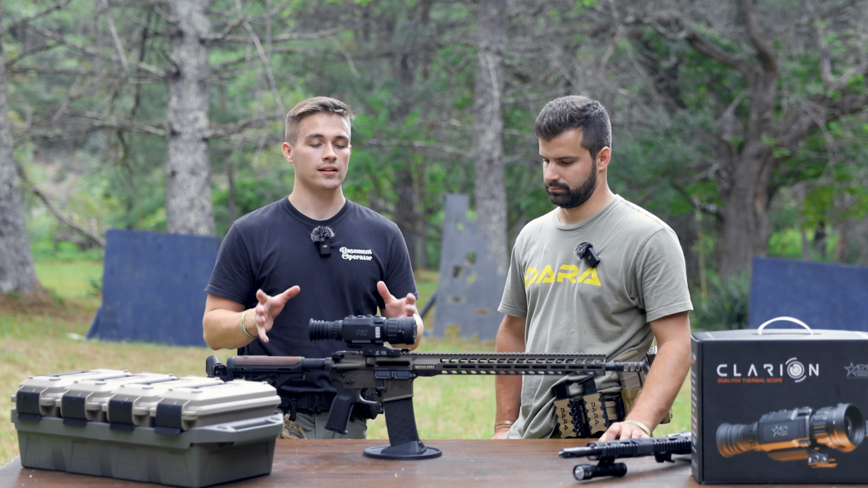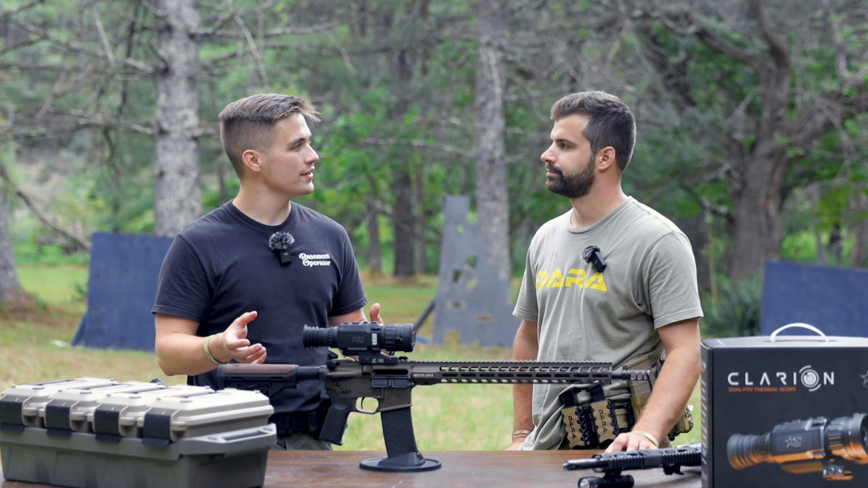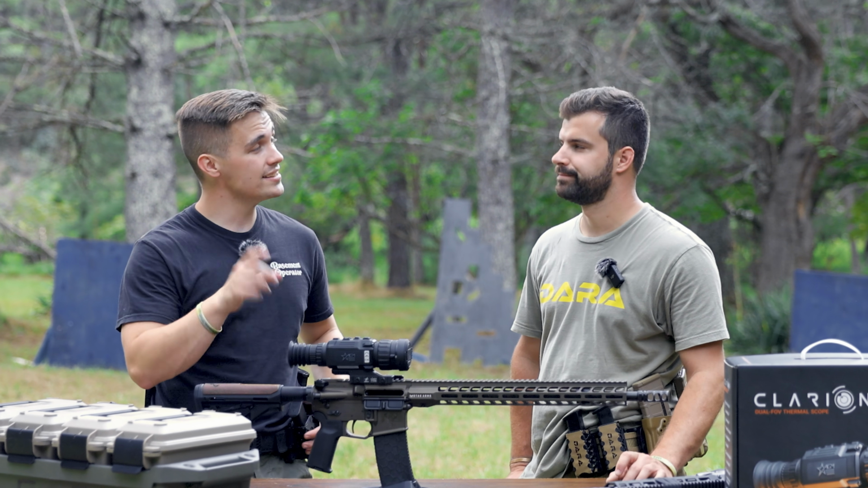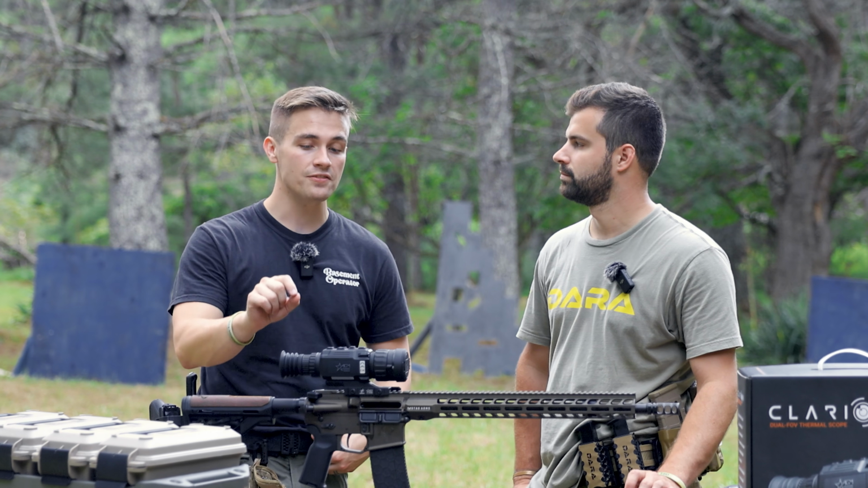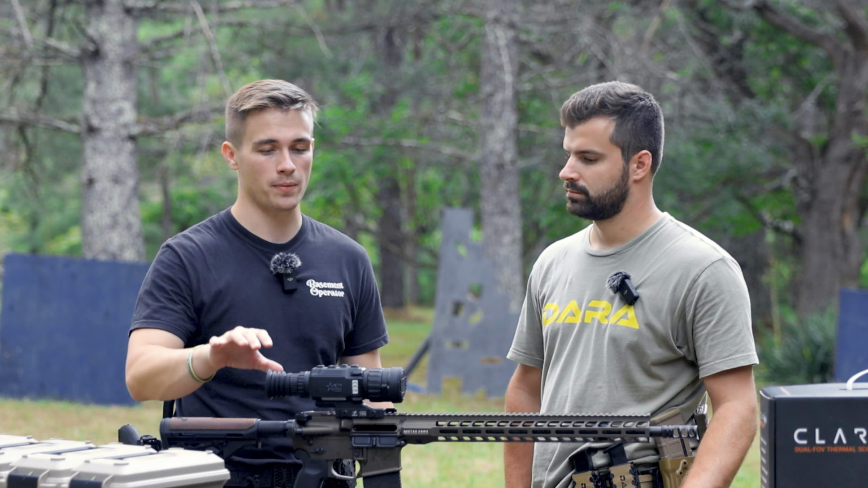So we had talked about kind of why that's awesome. You can basically double your magnification without doing any digital zoom, which is really cool. Makes it much clearer. Exactly, it makes it much clearer, and it kind of leads into how it compares with the 640 that we'll talk about a little bit later.